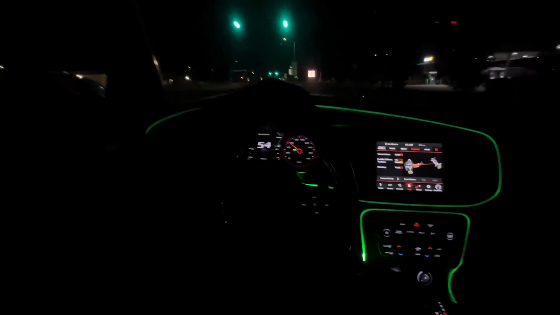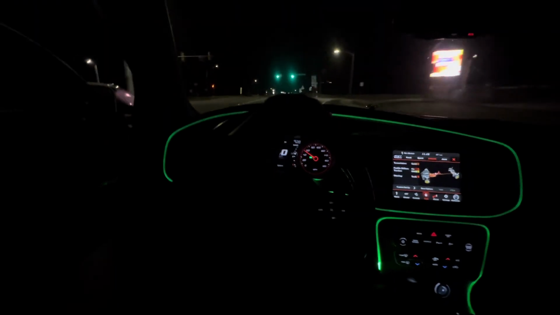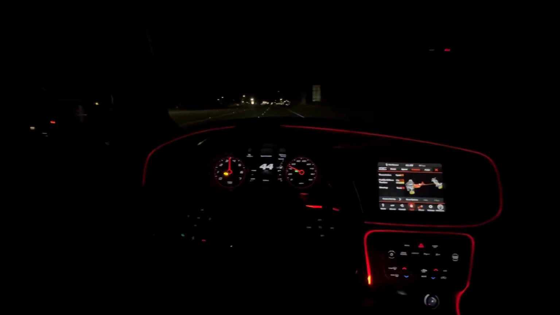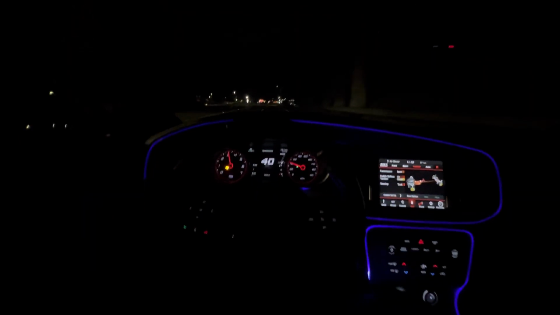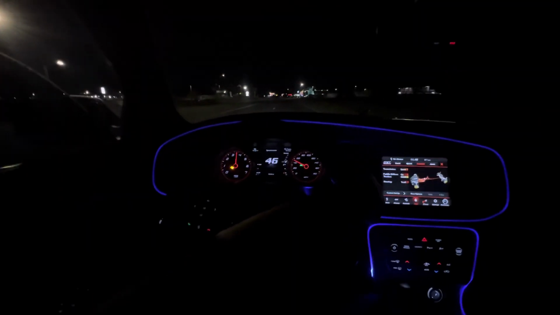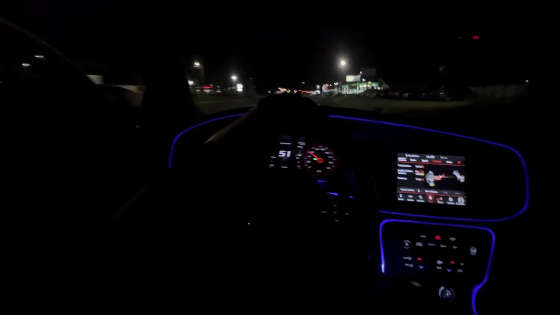When you get to a certain point, it always does that on low pull. But that car ain't too loud, just a little bit.